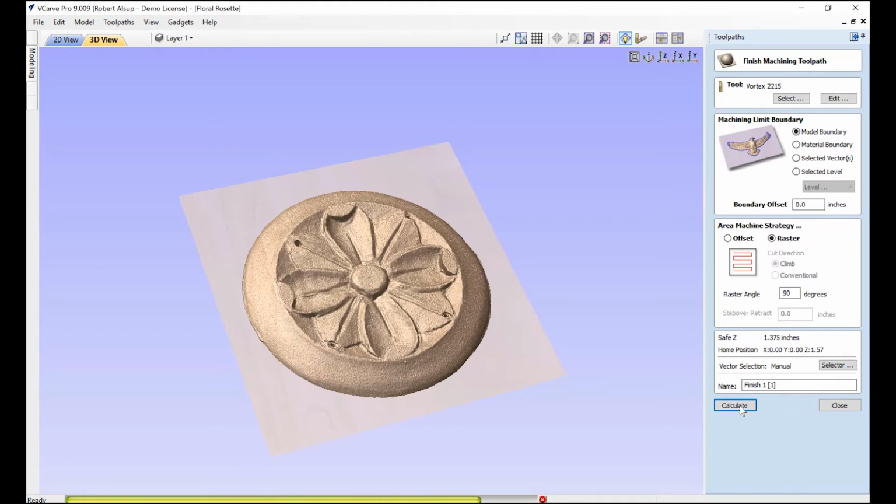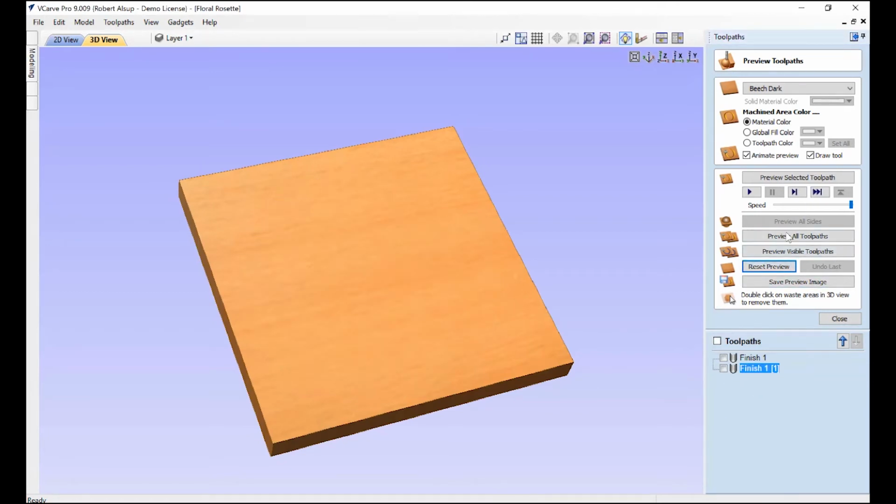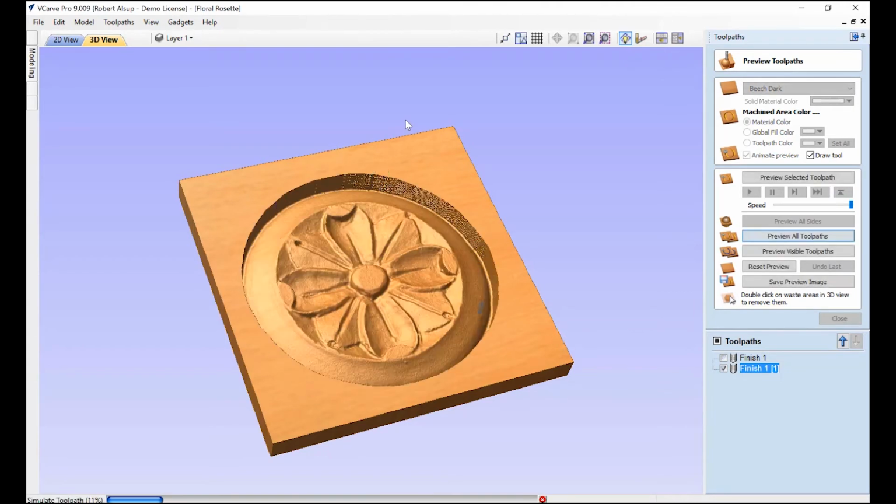There's the yellow bar advancing. Okay, we'll reset our preview, and we'll just preview all tool paths, and there's what's going to happen. There's the first, now it goes the other direction. When you combine those two, you get really, really good resolution. Okay, we've got one more thing that we need to do.